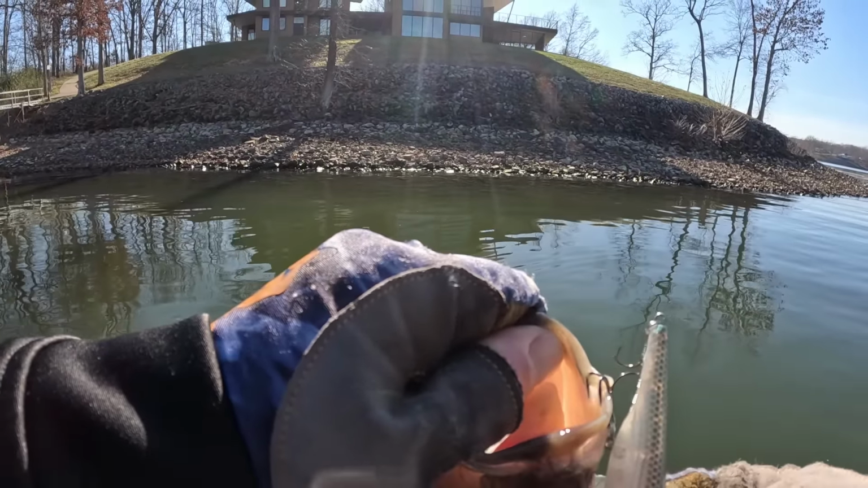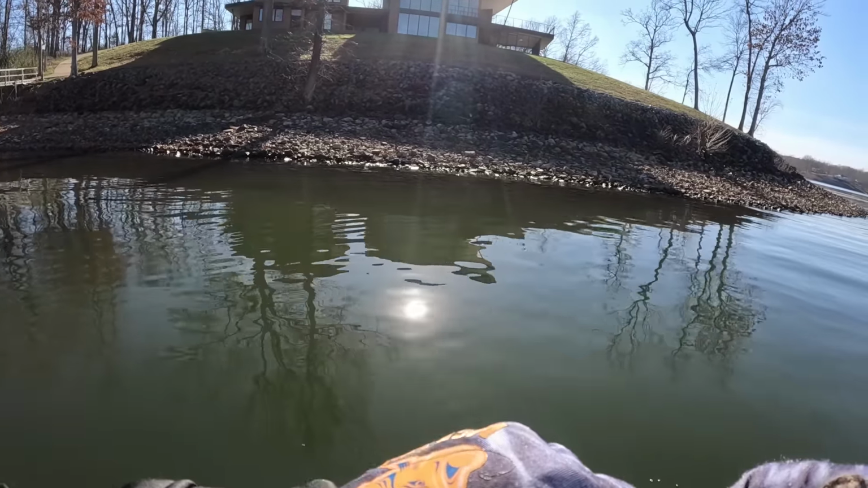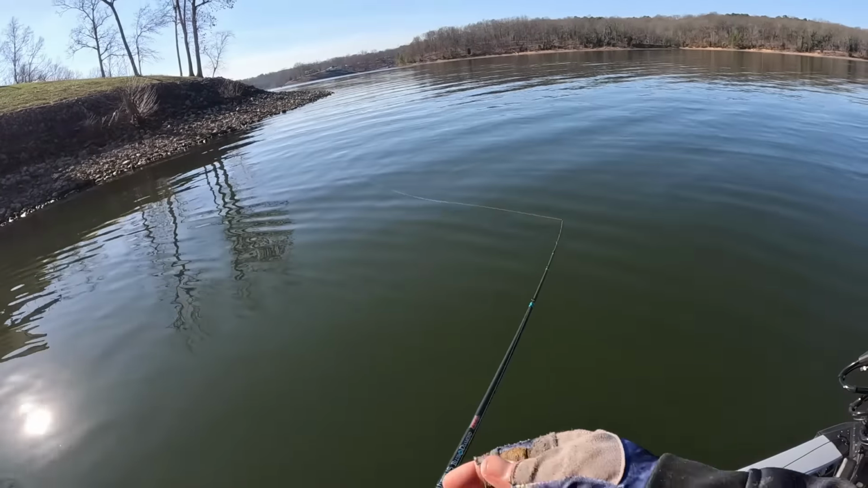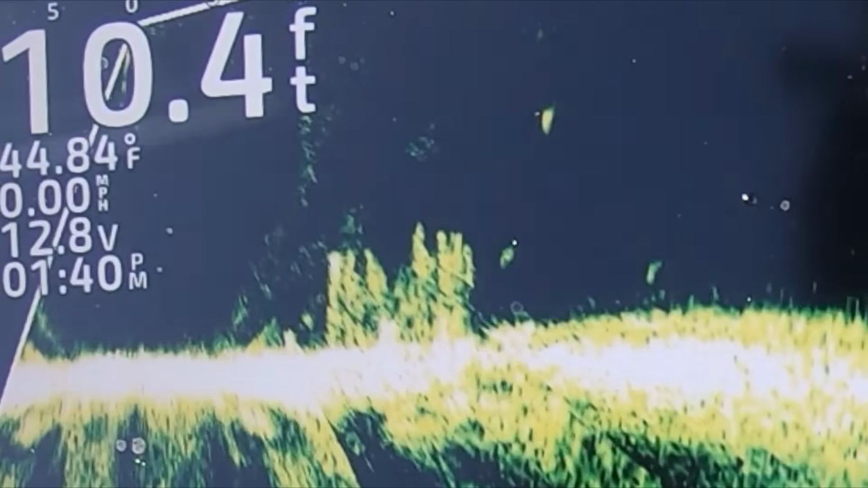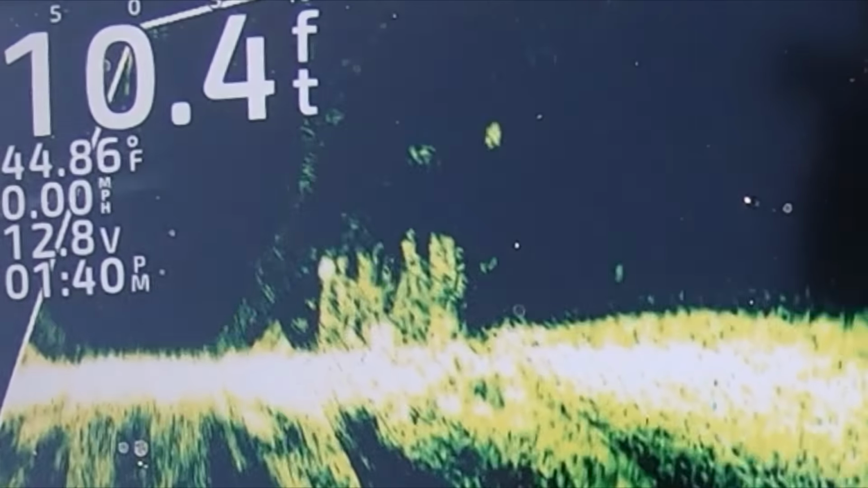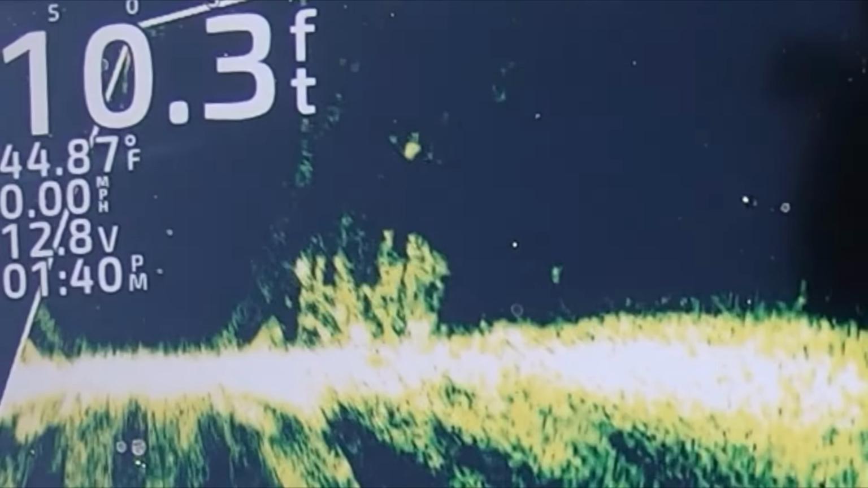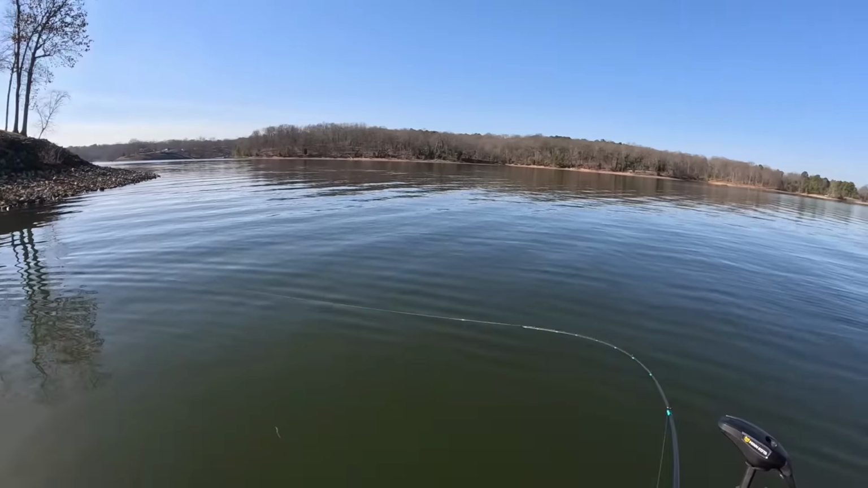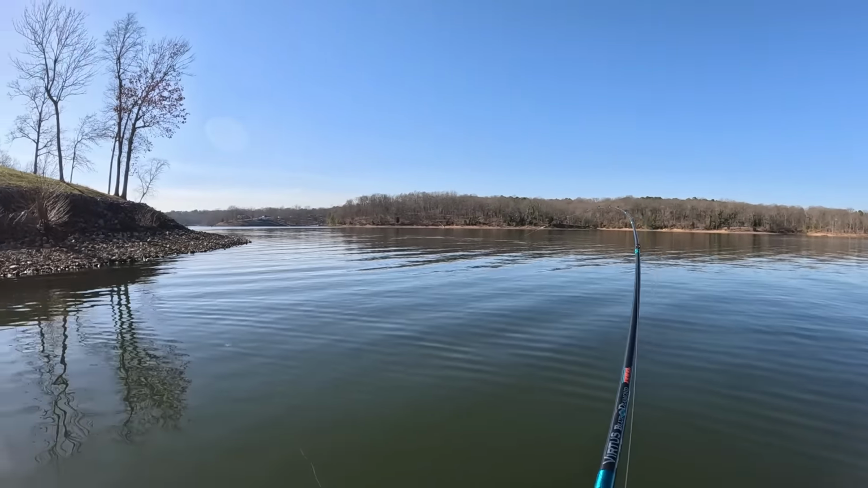And there's a lot of fish shallow, guys. A lot of fish shallow. Another one. Little ones though.